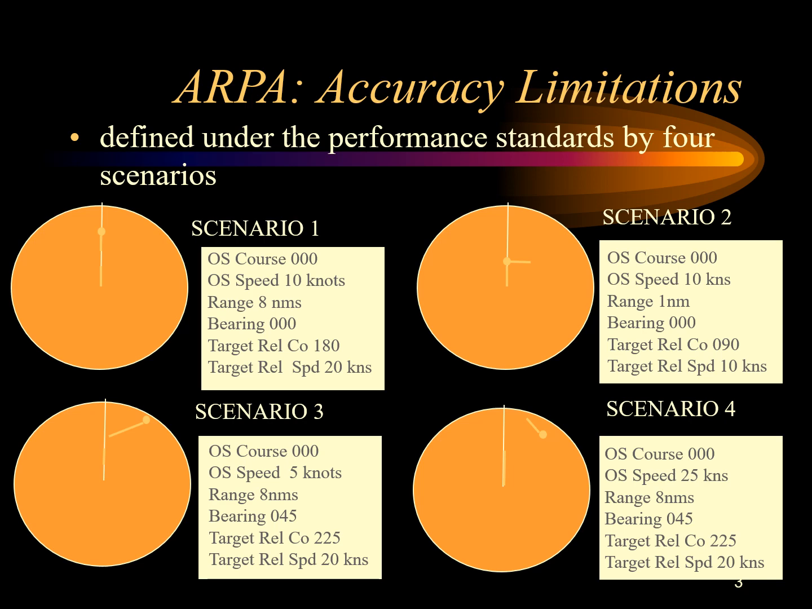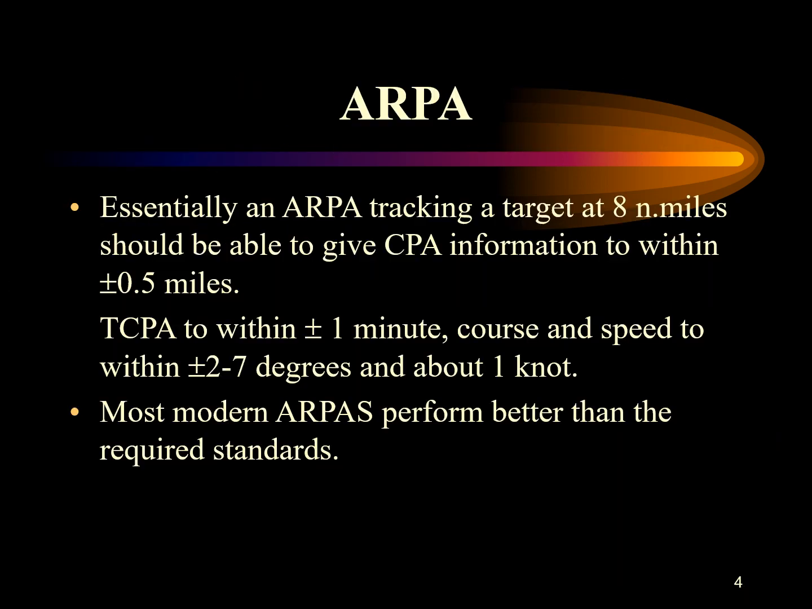So the ARPA is supposed to conform to the standards prescribed for tracking accuracy, especially as defined under these 4 categories. Of course, the scenarios state the accuracy of track information after 1 and 3 minutes at the 95 percentile. So essentially, an ARPA tracking a target at 8 nautical miles should be able to give the CPA information.